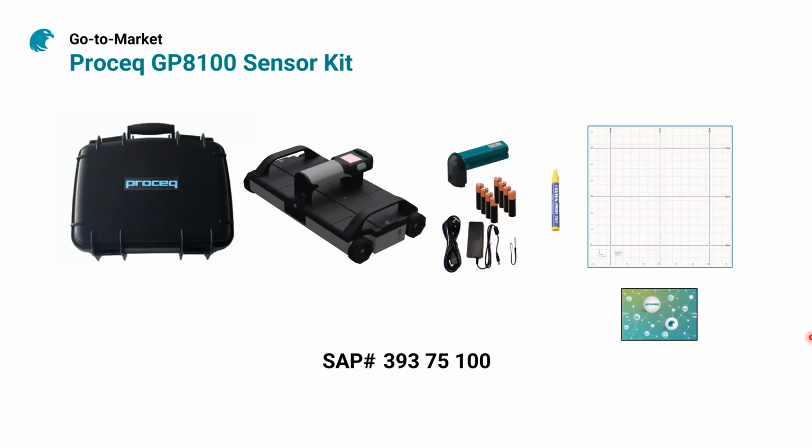What comes with the package? So when you are buying the GP8100 sensor kit, you get a rugged case, this one over here. It actually includes the GPR hardware, the battery pack, a few extra batteries over here, the charger cables, some pads to collect area data, and the augmented reality sticker.